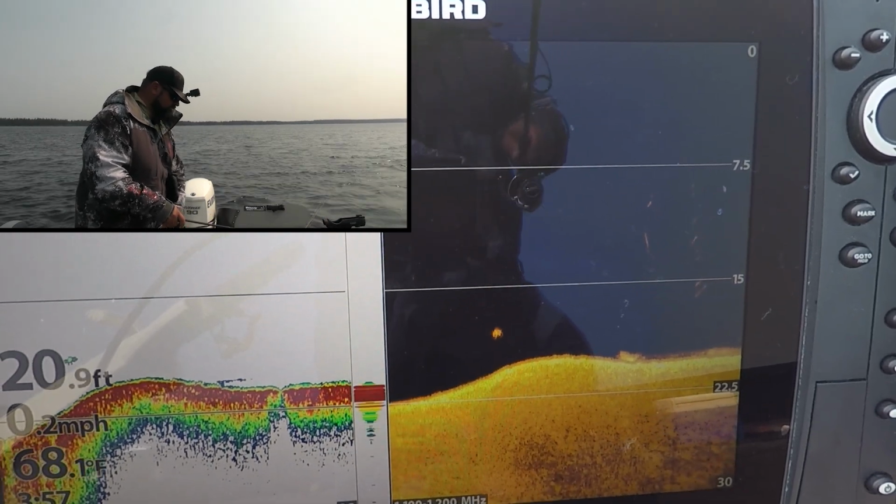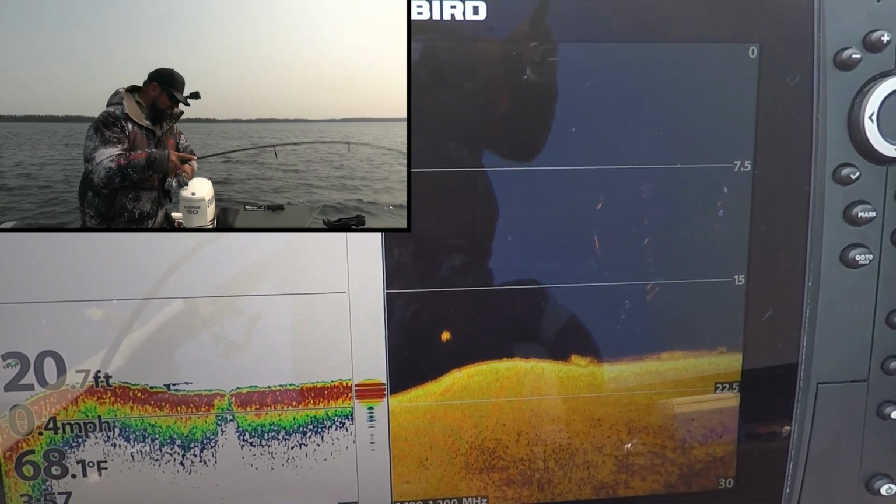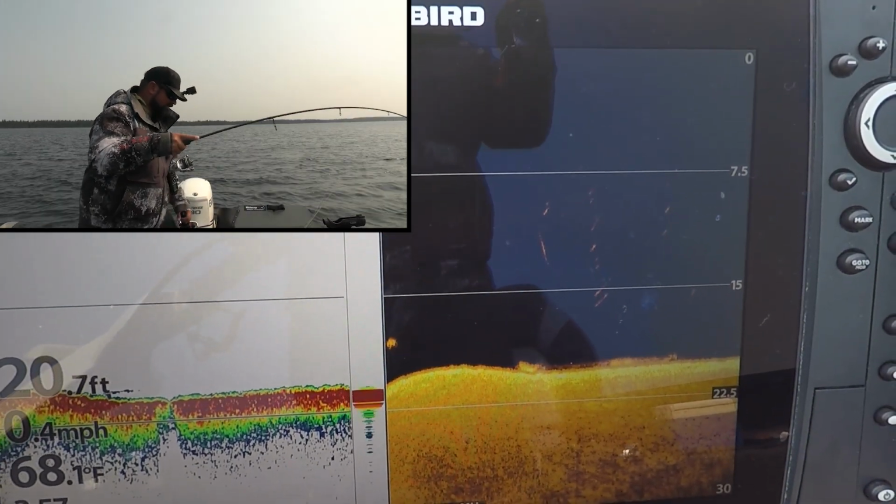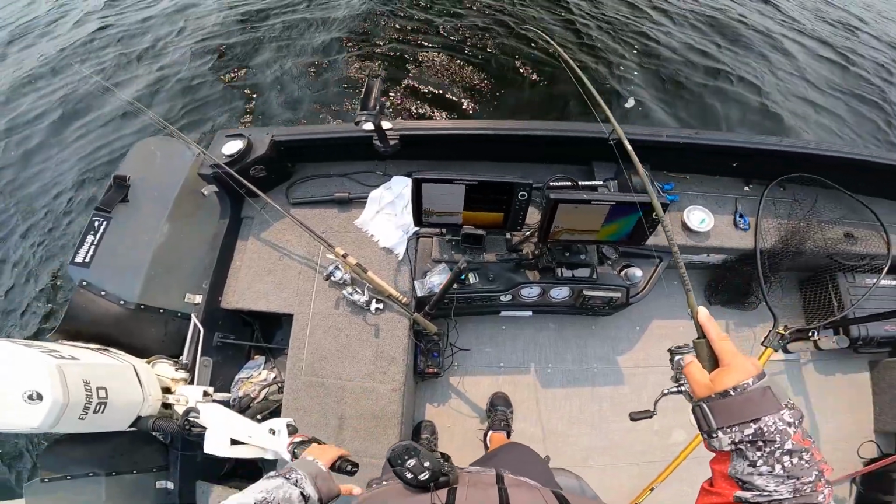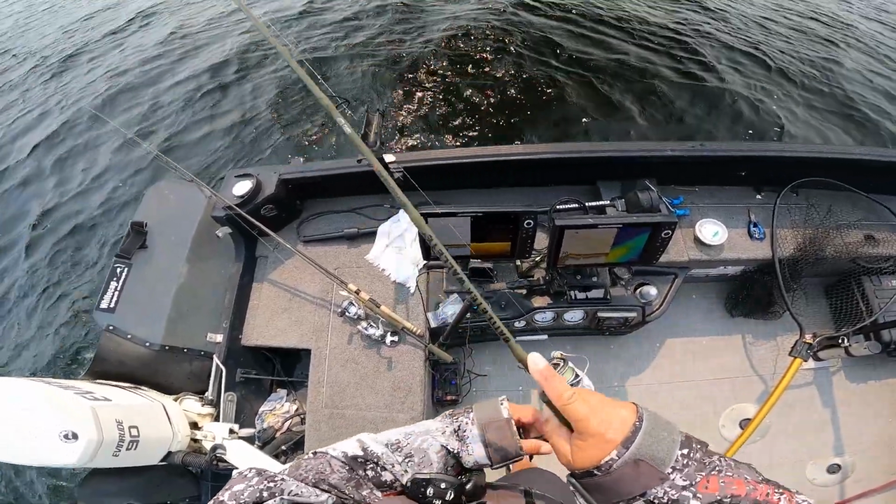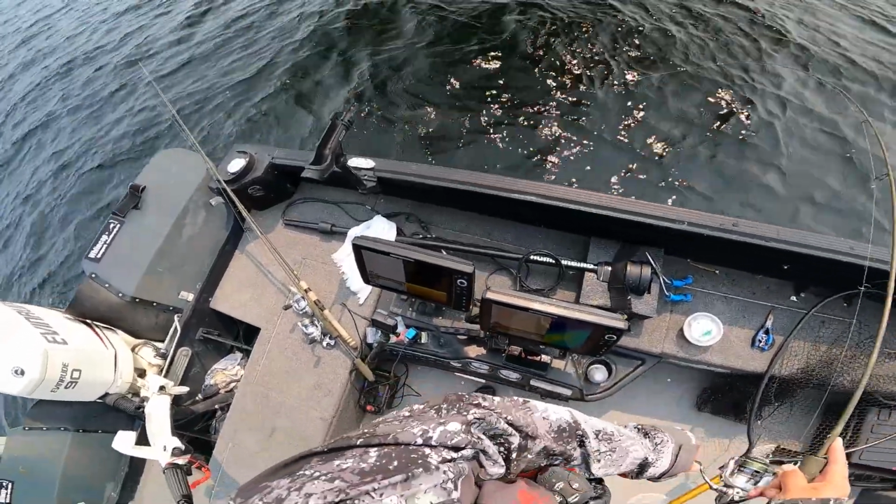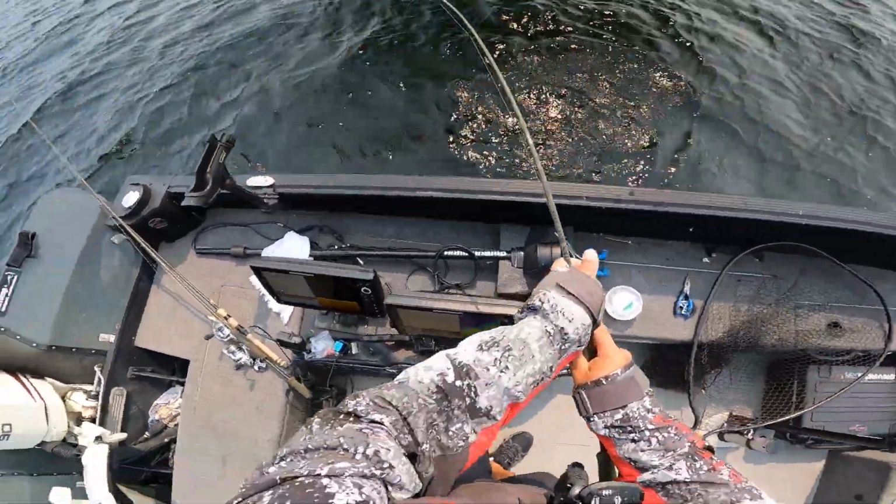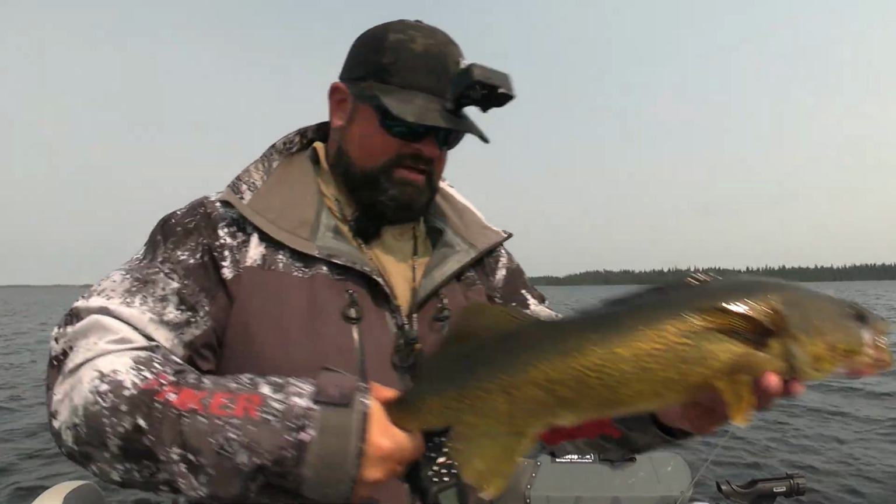Something came up and ate my leech. Yep. Looks like a fish came up as my leech was dropping. I couldn't confirm it for sure, but I did mark a fish there. That's kind of why I stopped and turned around and dropped down. And yeah, I'm sure that fish ate it as my jig was falling. Just another nice walleye. Unbelievable. Another 23-inch cookie cutter walleye.